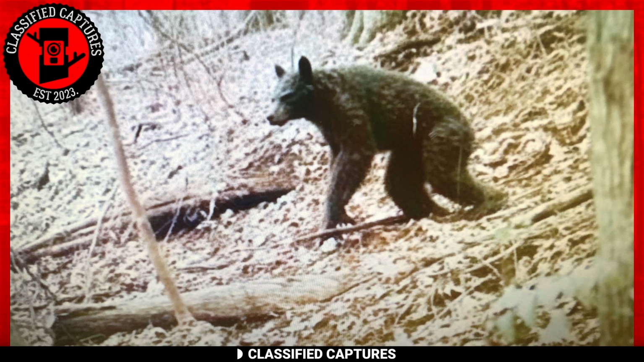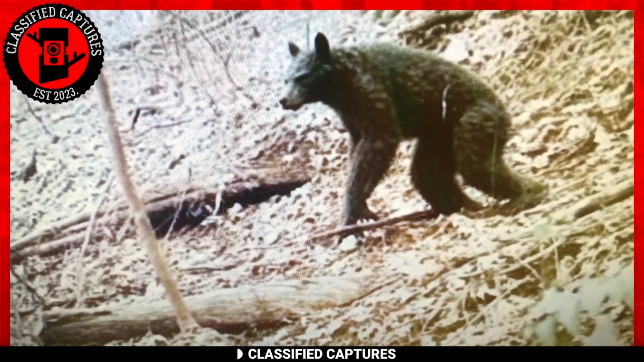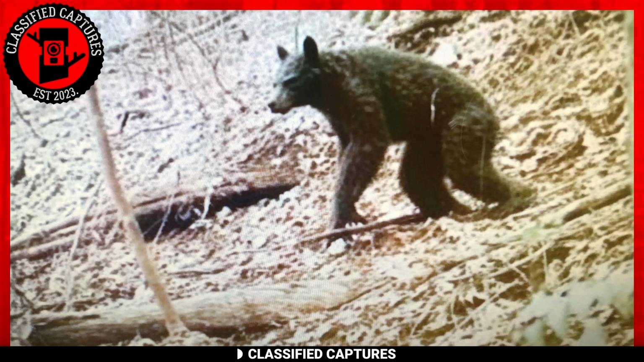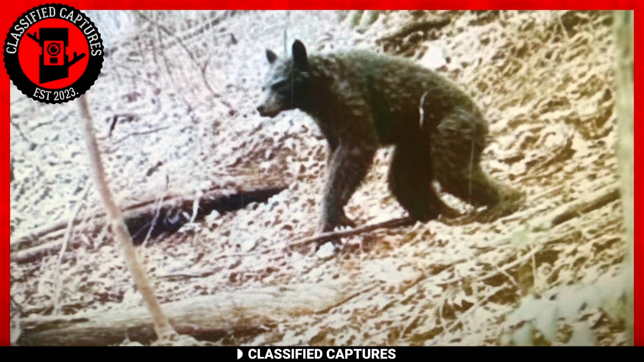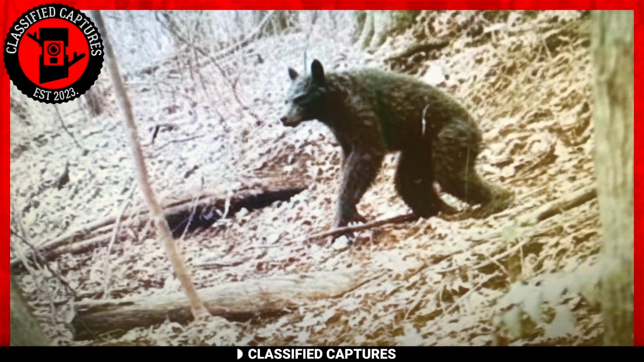While the creature may look like the American black bear, there are some differences. It has longer limbs and a longer face and seems to be capable of walking on its hind legs. Could we be looking at another type of cryptid never seen before?